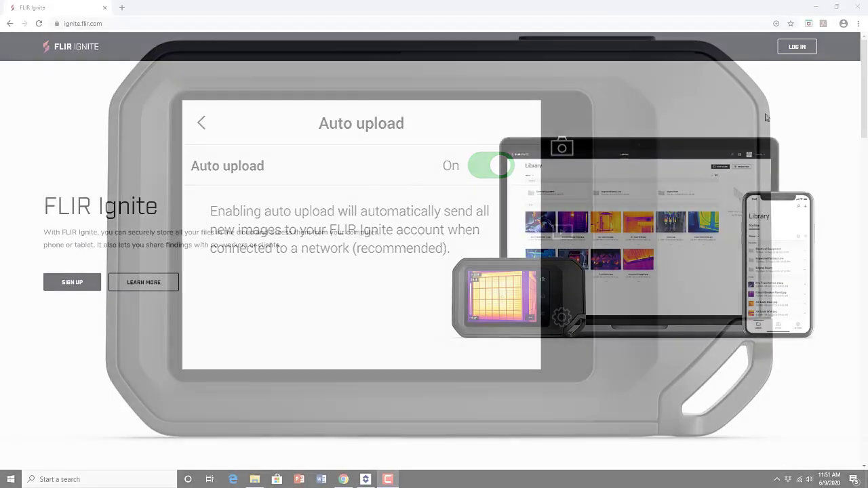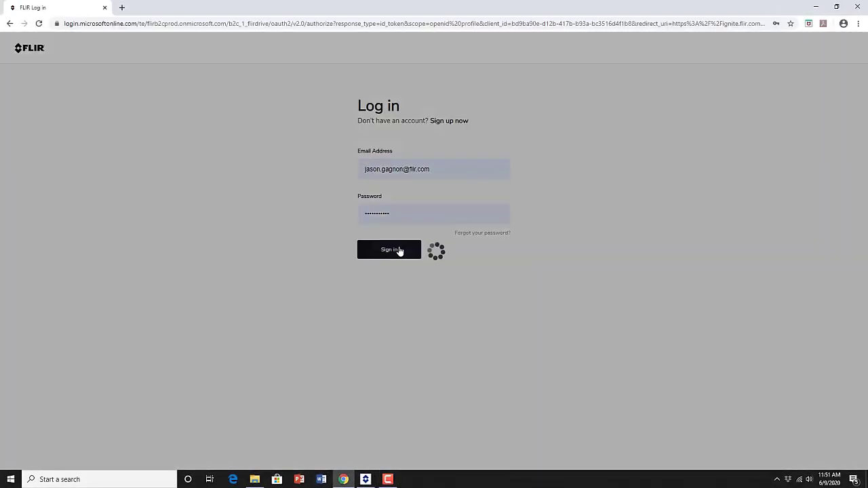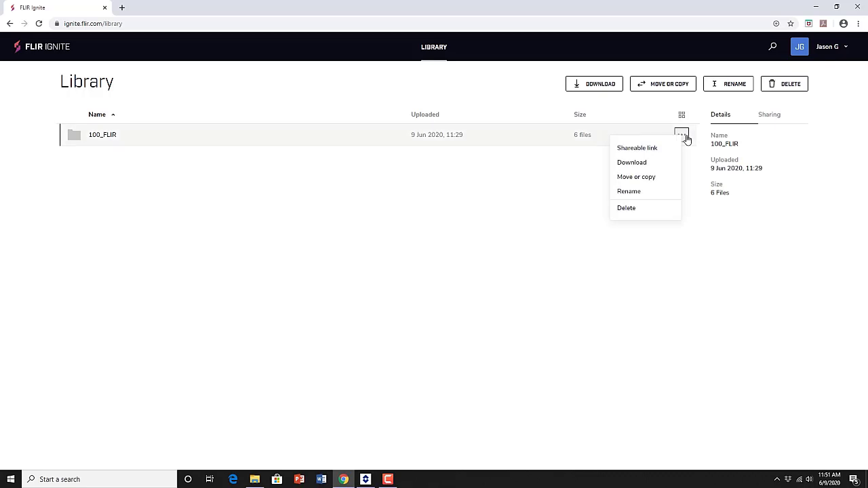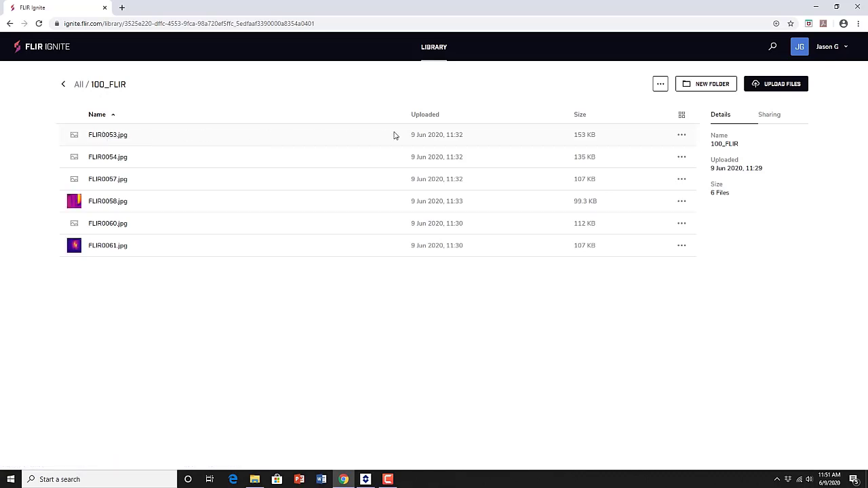When you log into the Ignite website, you'll see all the previously uploaded images and directories. You can choose to download an entire directory, or from the folder you can select specific images to download. Once downloaded, right-click on the zip file and extract all to the new folder.